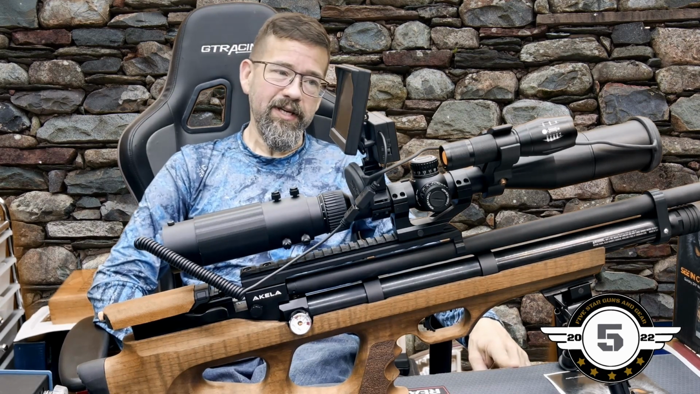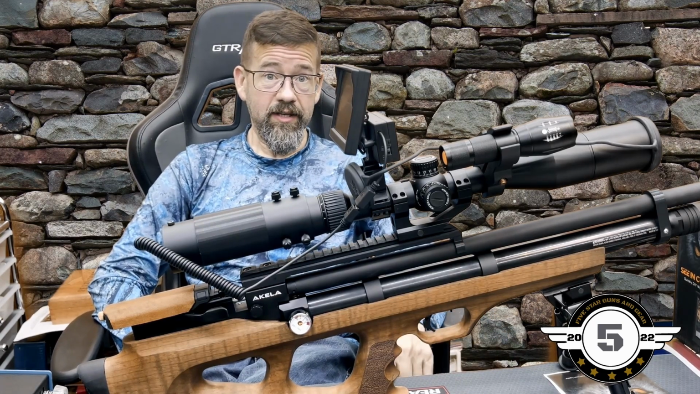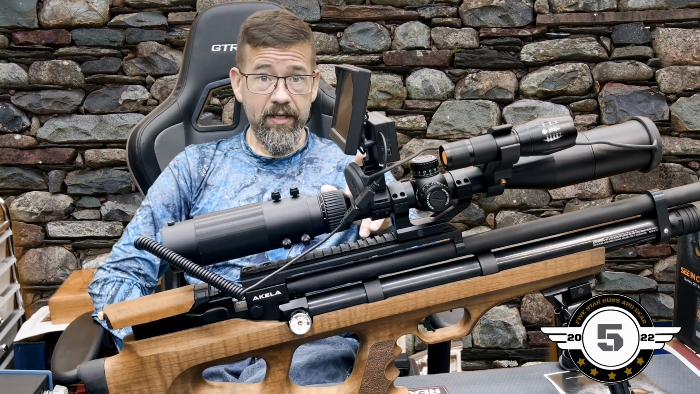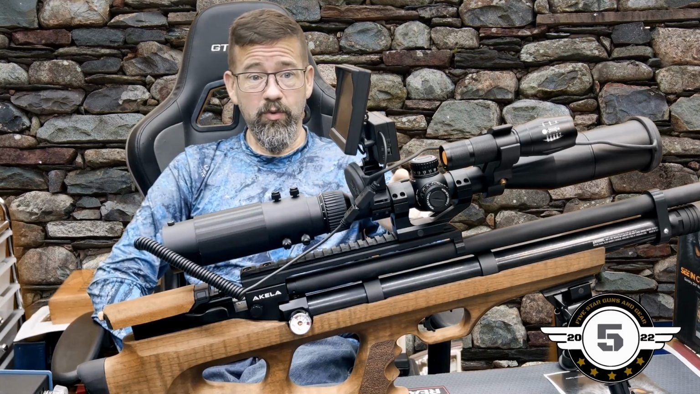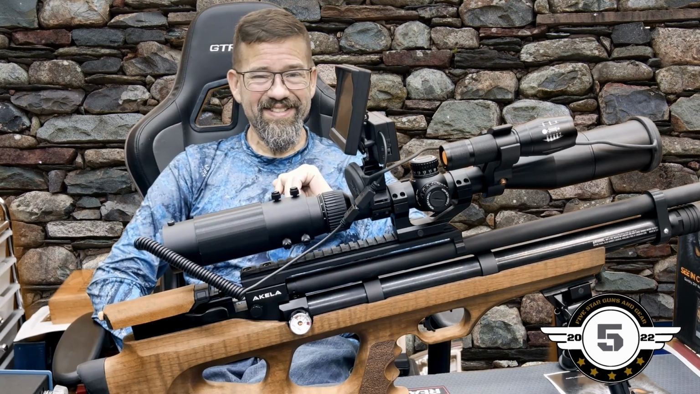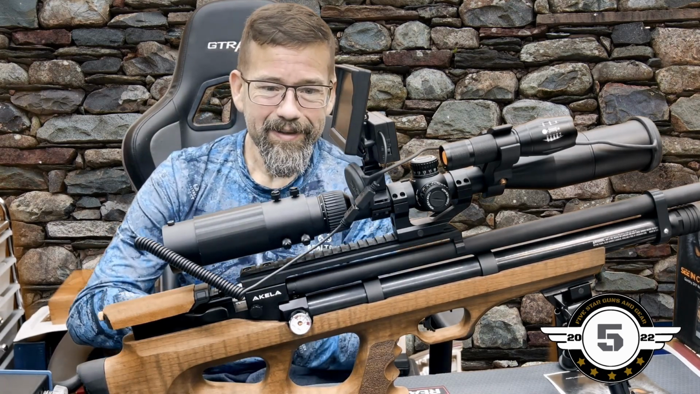Do I think it has a place? Yes, it does have a place for those on a budget that need something for night vision, that are not able to buy traditional night vision. Is it bulky? It is bulky. Is it unwieldy? It is unwieldy. Is it something that I would recommend for daily use? Absolutely not. Will it get you by? Depends on the circumstance.